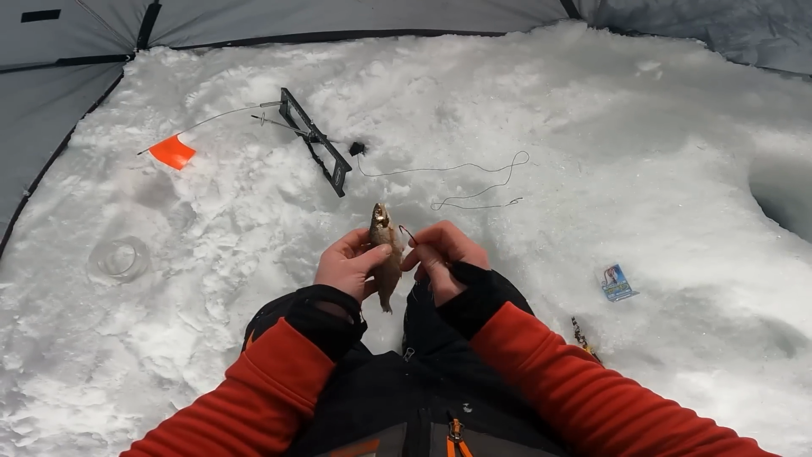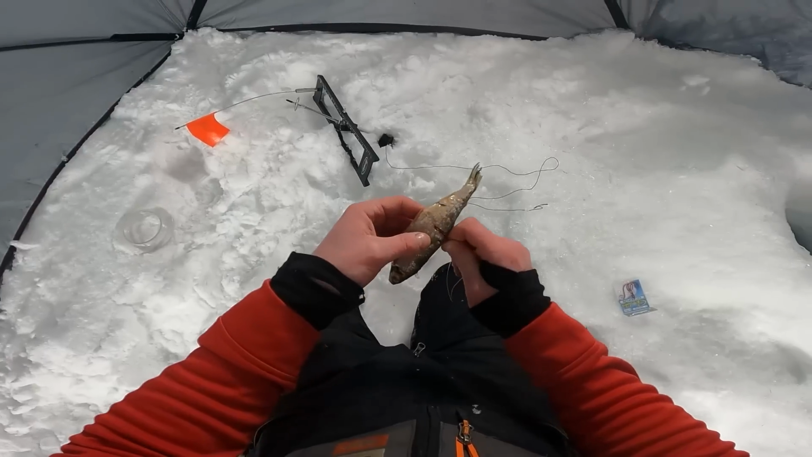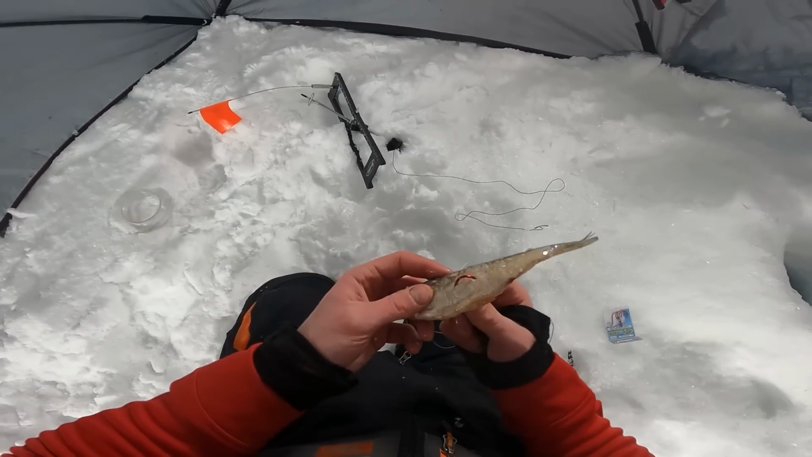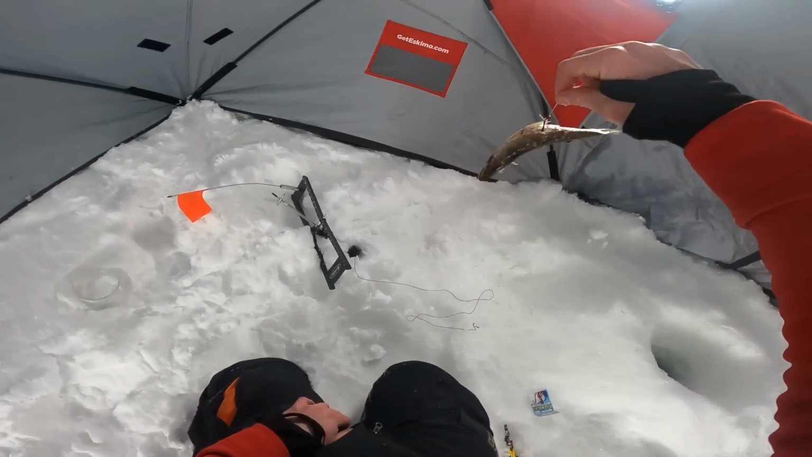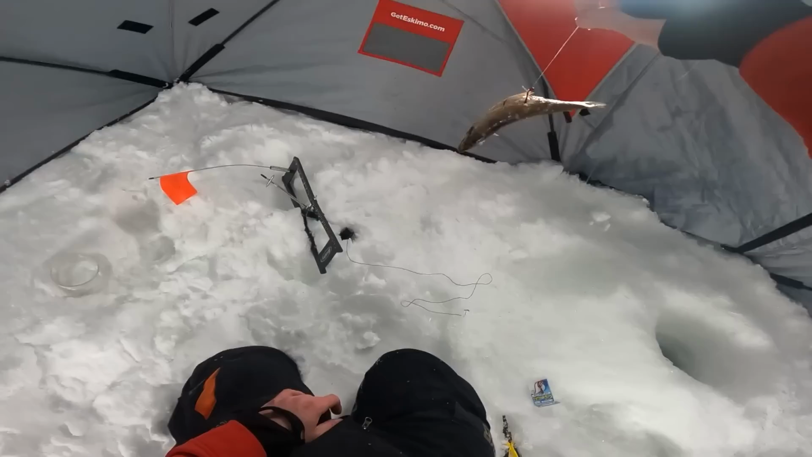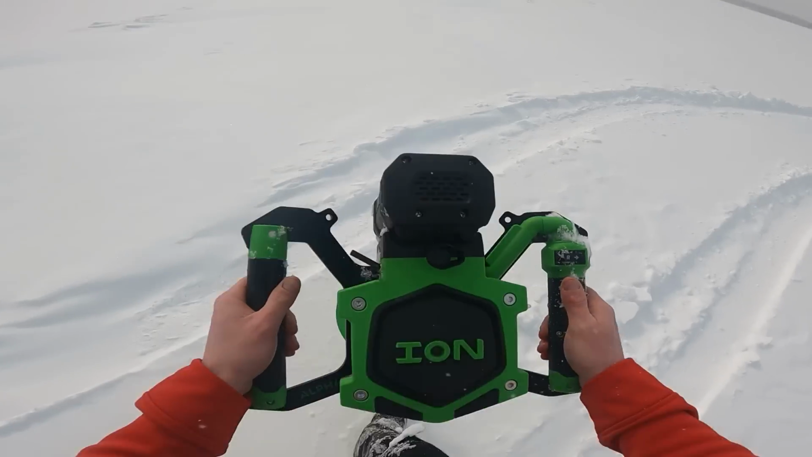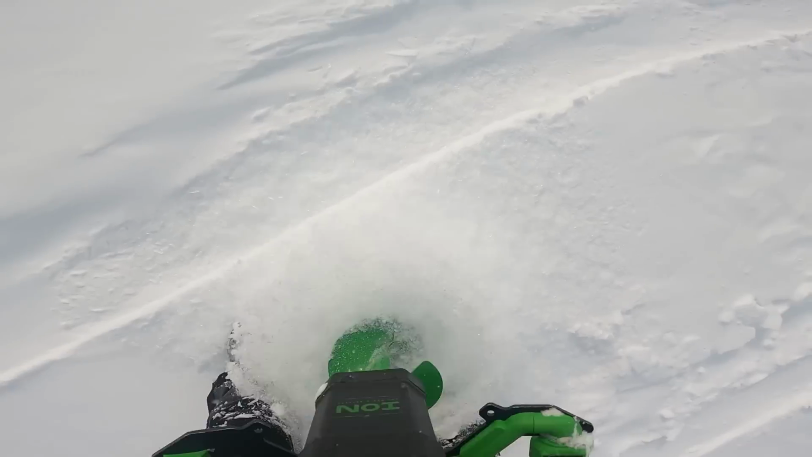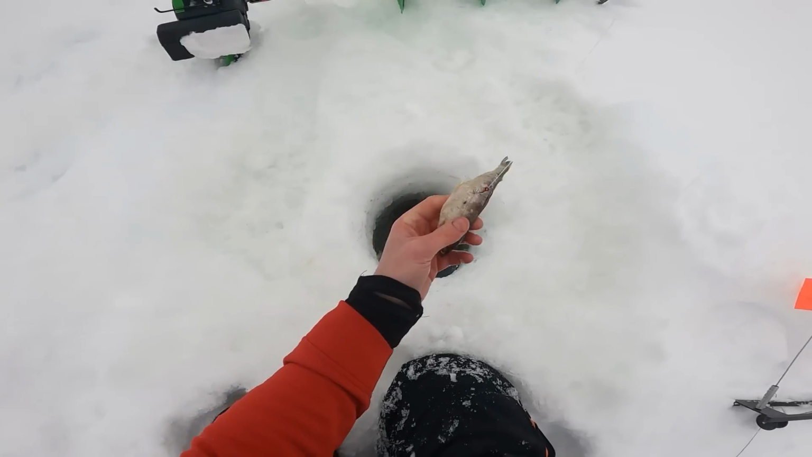So what I'm going to do is just stick that through this cisco a couple of times. Just like that. It's not just going to sit on the bottom like a dead cisco would. I'm going to take this, drill it right here. Man, this ion cut's nice. Okay, so there's our bait.